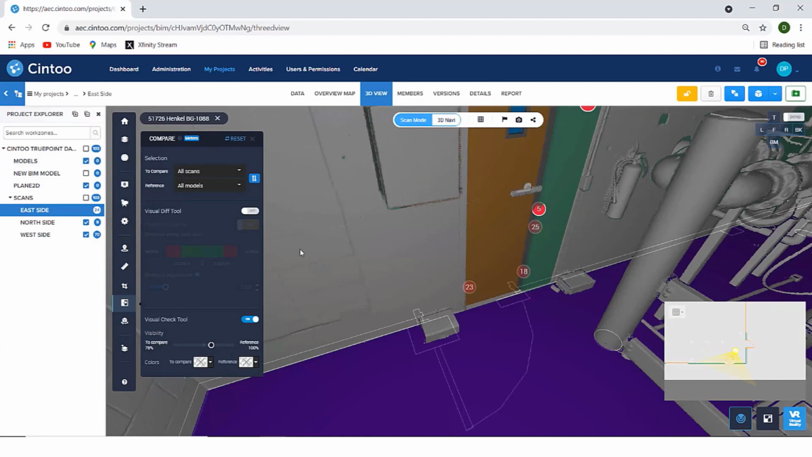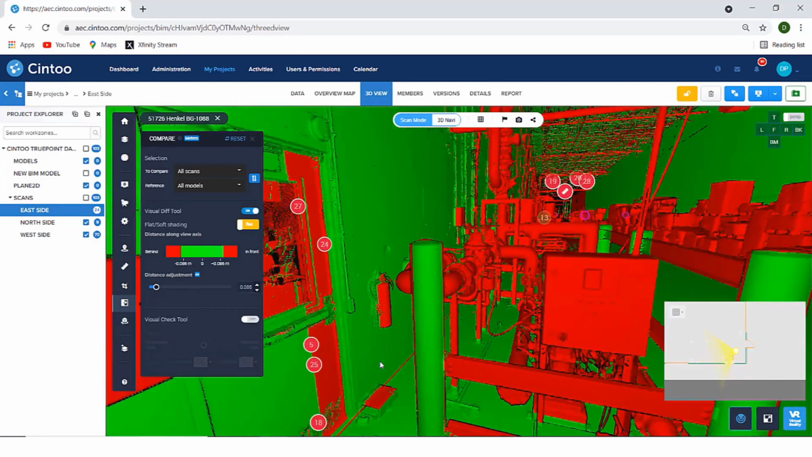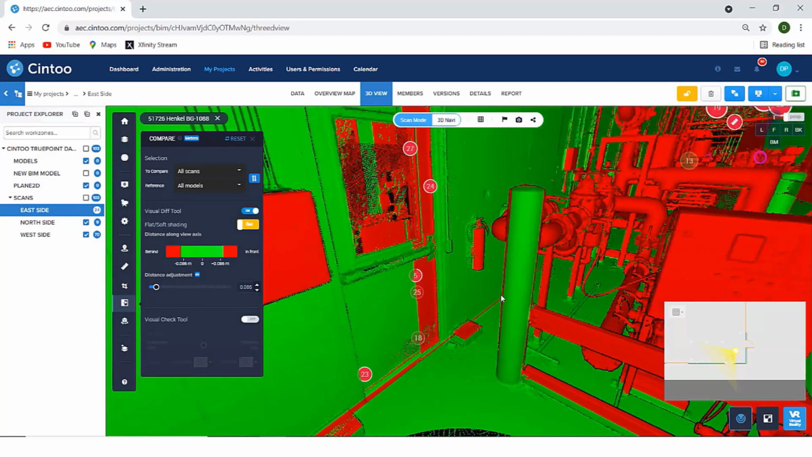To make it even more obvious, you can activate the visual diff tool here, which creates a heat map. Here you will see that I can adjust the tolerance. Everything in green is a good match between your scans and your BIM model. Everything in red is data that is in the as-built condition, so in your scan data, but not in your BIM model, okay? Like the example you see here, the door is red by 1 foot, which is about the distance missing on your CAD model.